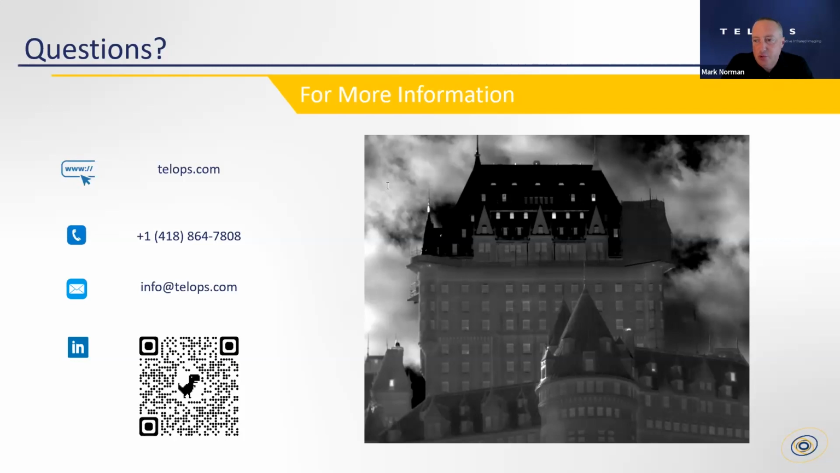Are there weather restrictions that can limit your conditions? That's a great question. I'm glad that was asked. Because we're doing passive infrared measurements, as I said, the background thermal contrast is key. If it's raining and cloudy, not a good day to fly these measurements.